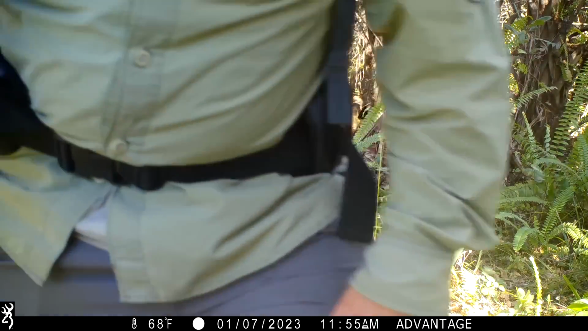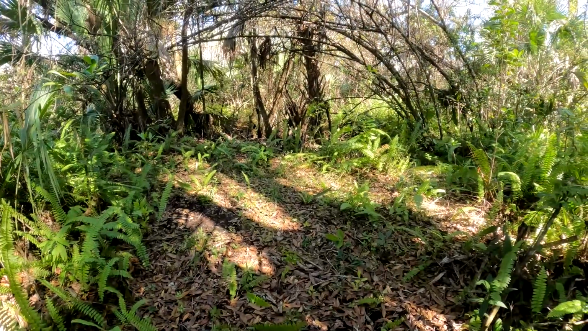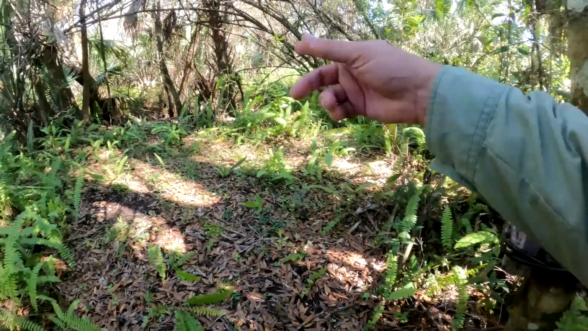So that camera's been here for more than 5 months. So let's go ahead and open it up. See if it's still working. Well, as always, Brokeback Trail is just super awesome. I was going to move this camera today, put it somewhere else, but after seeing those videos that I got